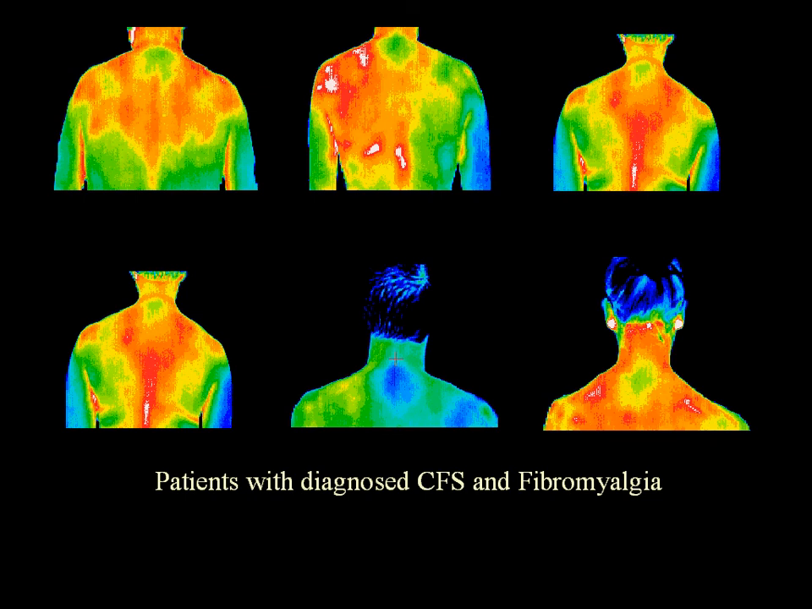100% of patients with positively diagnosed autoimmune-related conditions exhibit local hypothermia over T1 and T2. These patients all suffer from chronic fatigue syndrome and fibromyalgia. The reliability of this phenomenon allows us to monitor the response to treatment and rehabilitation over days, weeks, or months.